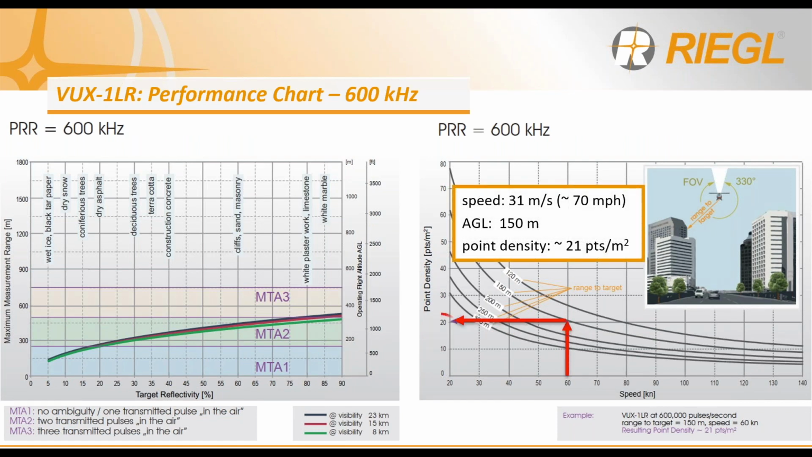Now we look at the VUX-1 LR's performance in the 600 kilohertz mode. You'll notice in the example given in the contour graph on the right that your aircraft ground speed has increased significantly, up to 60 knots or roughly 134 miles per hour. And at an AGL of 150 meters, your point density is 20 points per square meter. This is the trade-off that you get when traveling at higher ground speeds. You lose resolution, however, you can capture data in your project area at nearly 10 times the speed compared to the VUX-1 UAV integrated onto a small UAV.